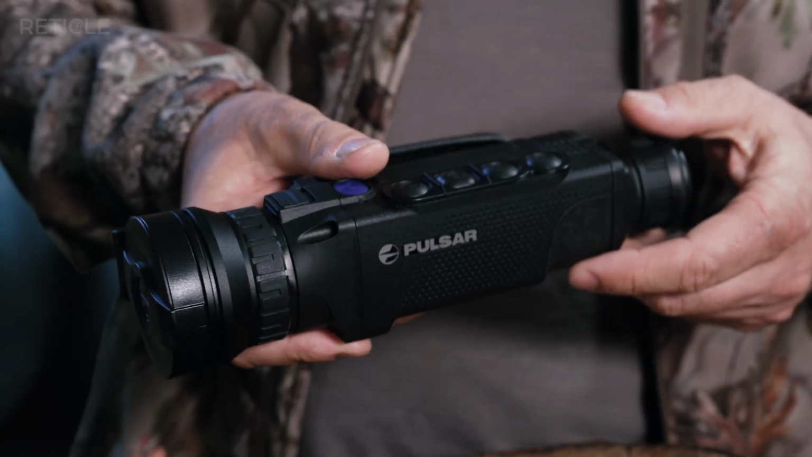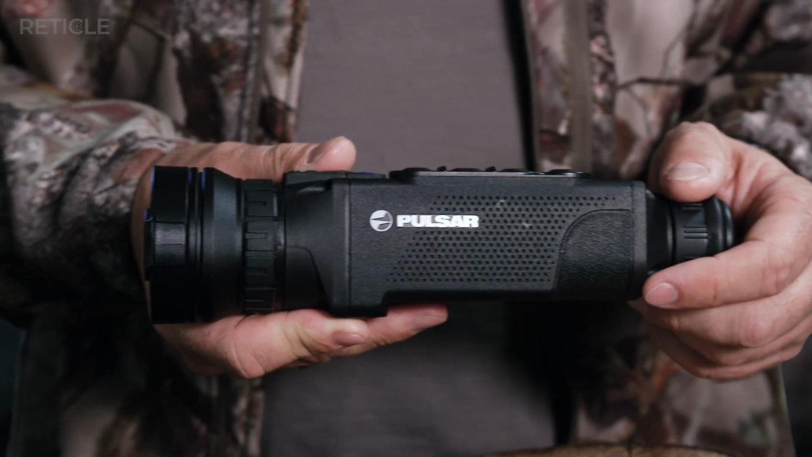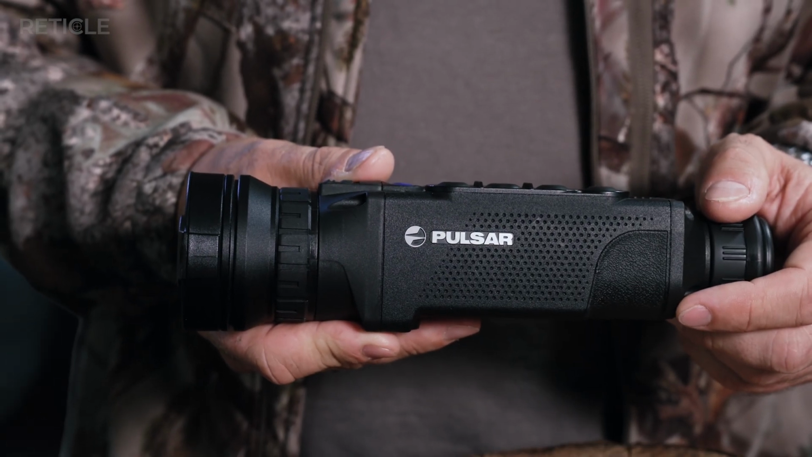This model is technically discontinued. It launched in 2021 and was phased out by the end of 2023. It had been sitting in the shop for quite a while, so back when it was new, it went for around 3,590 euros here in Germany.